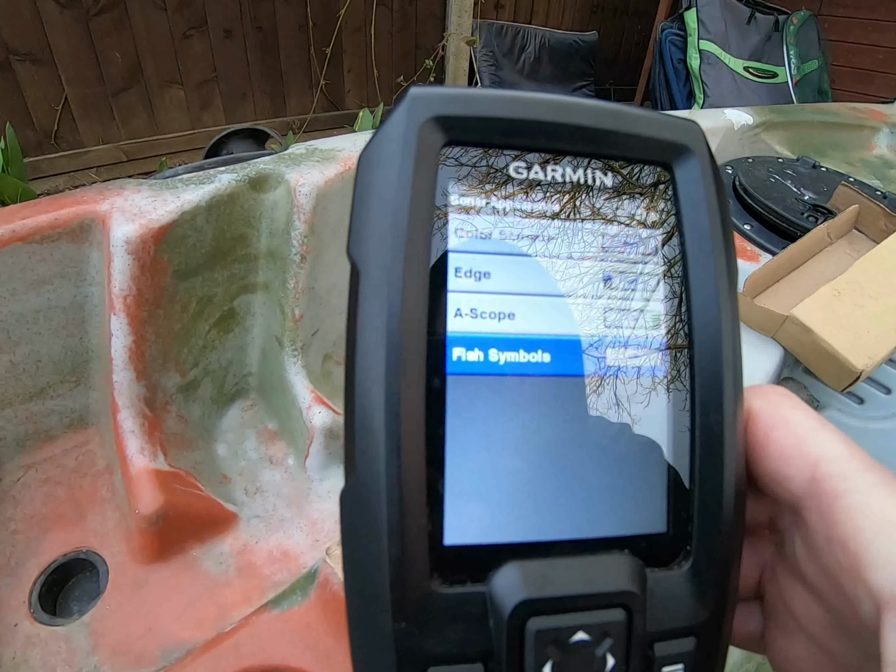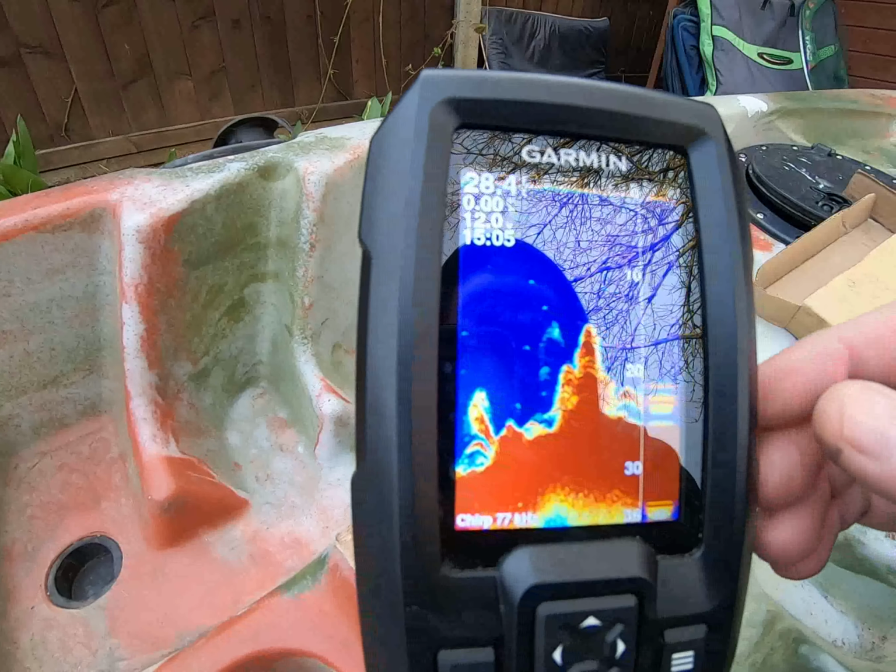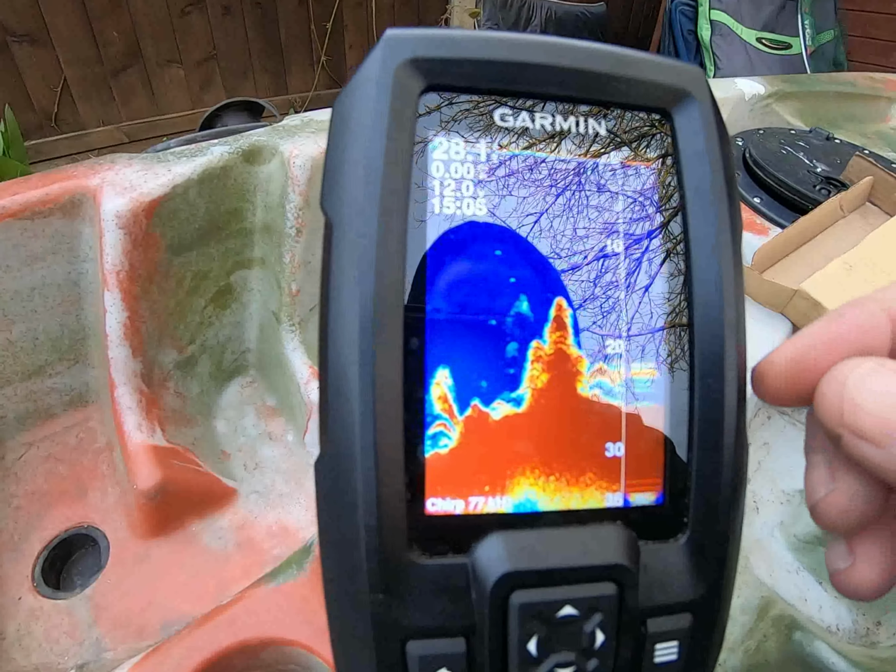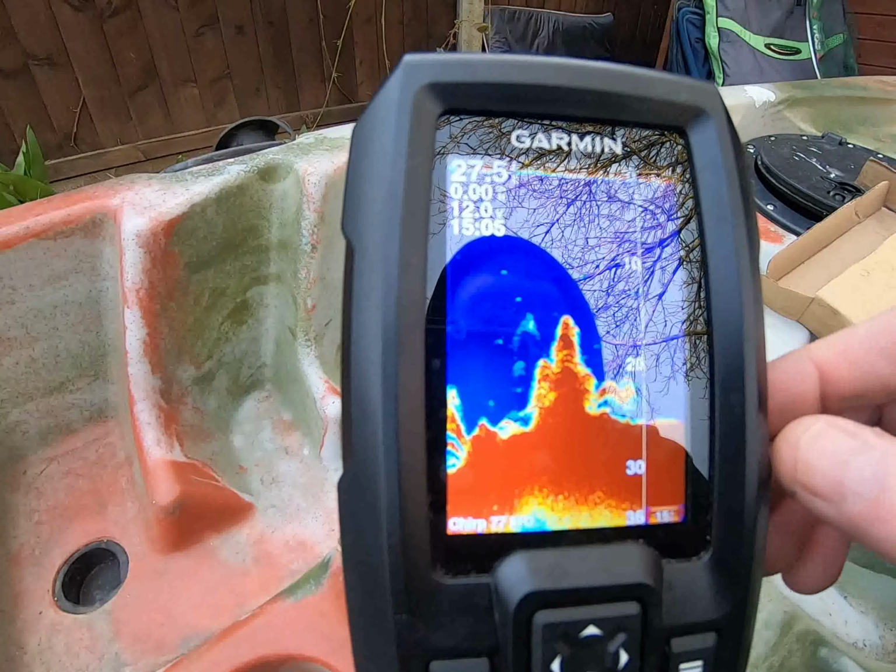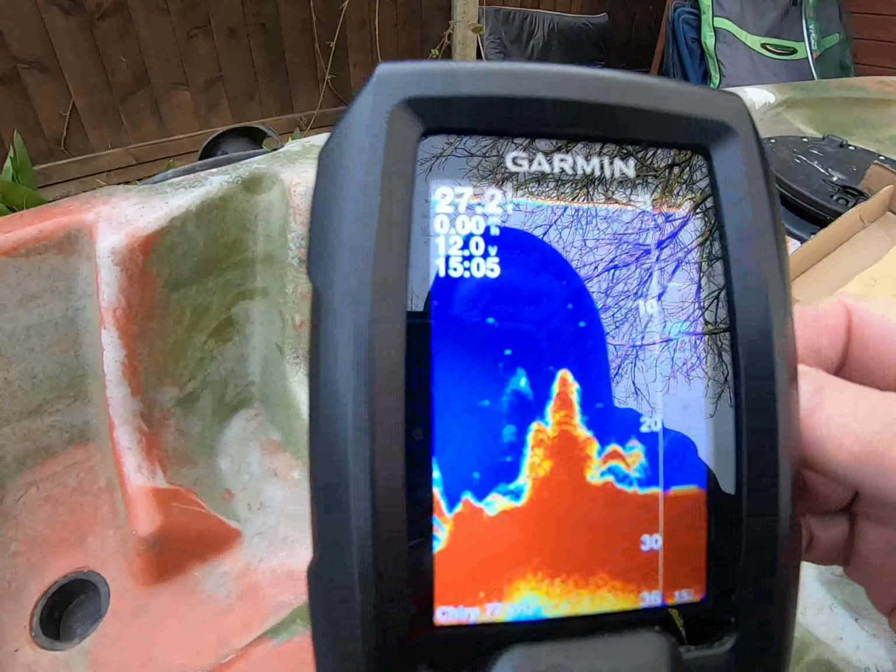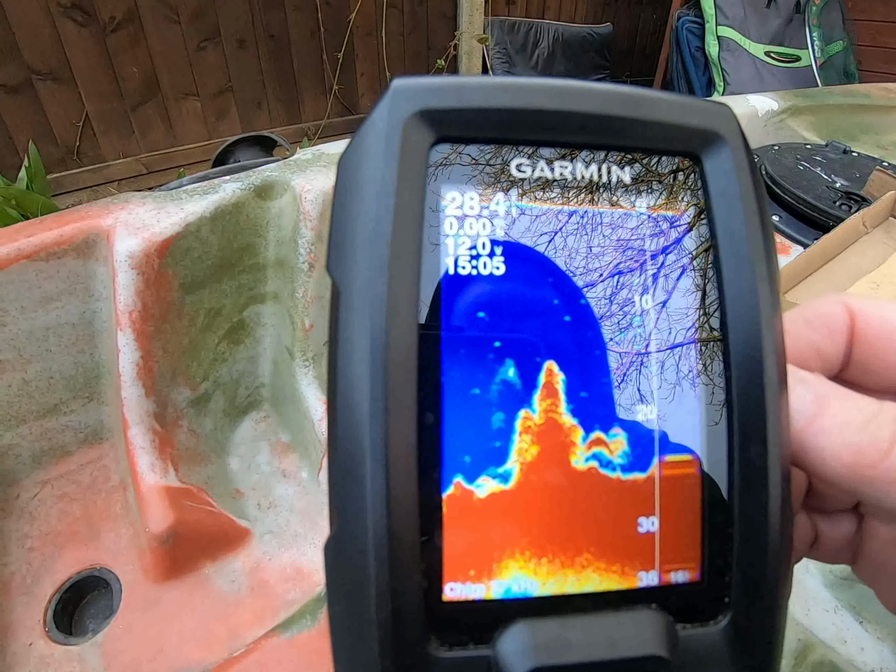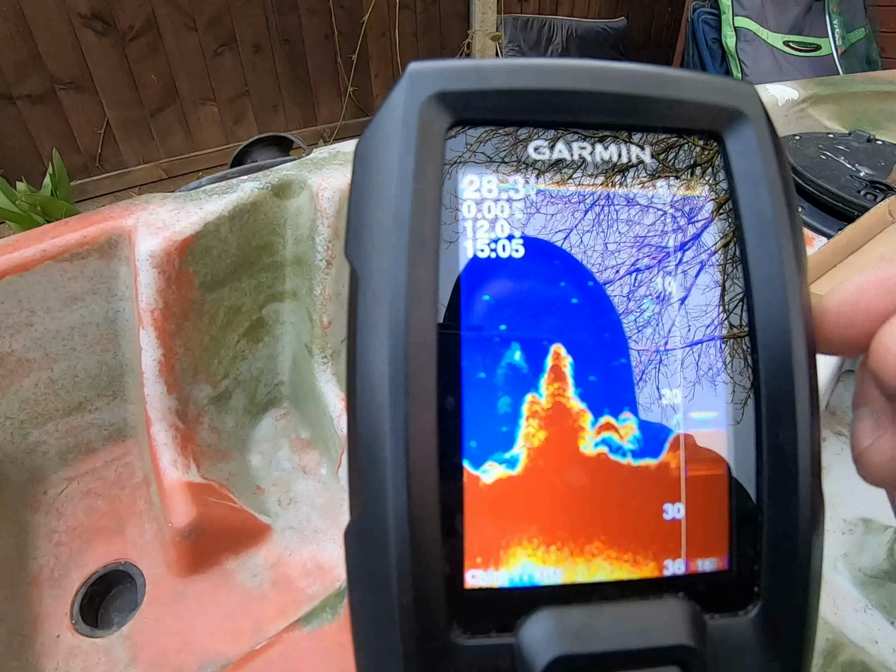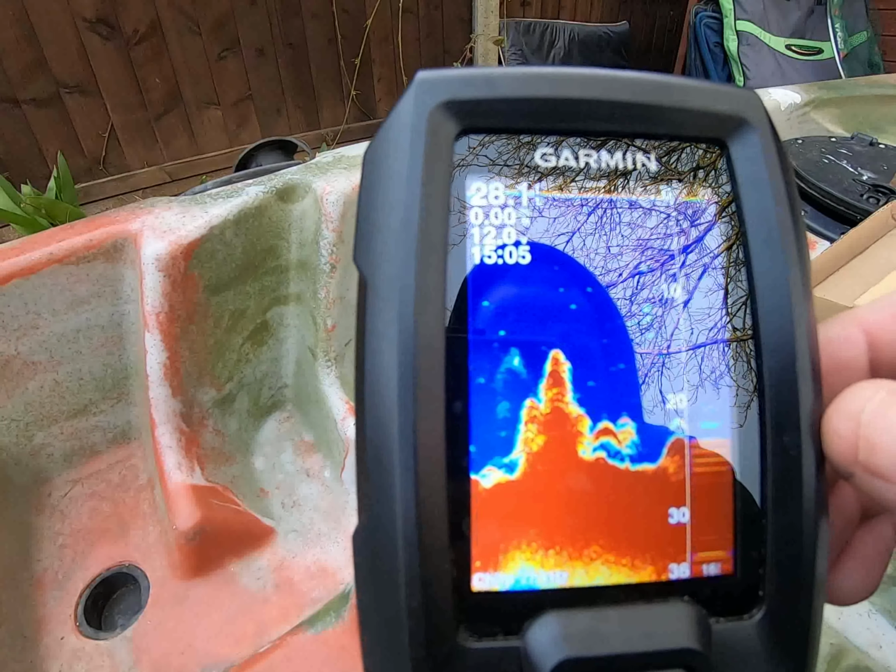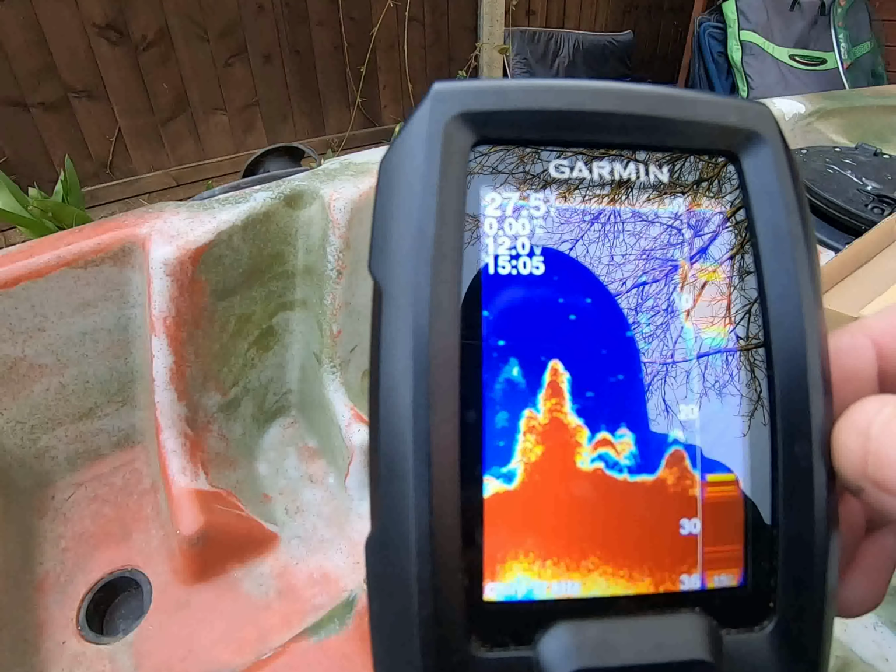Turn that off so that you just get the basic shape of an arc shape, which is probably a fish. I won't explain why it comes up as an arc, but it's to do with the distance travelled by the sonar and the cone and all that. There are videos on YouTube that will explain that better than I can.